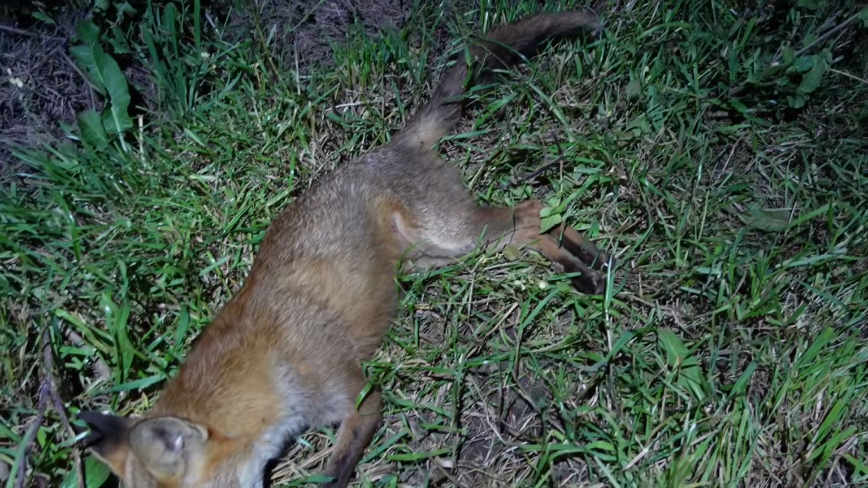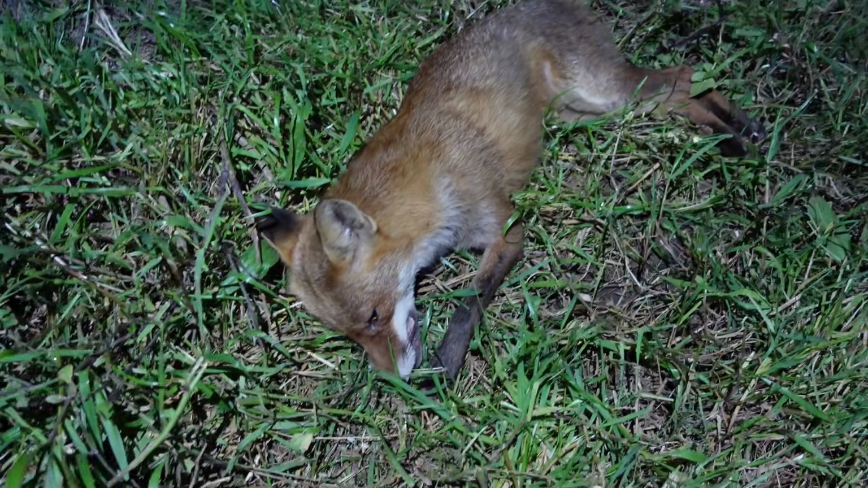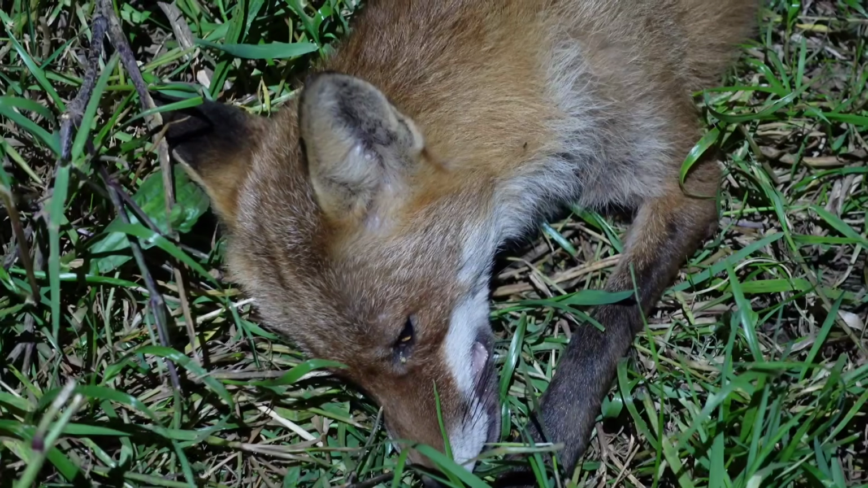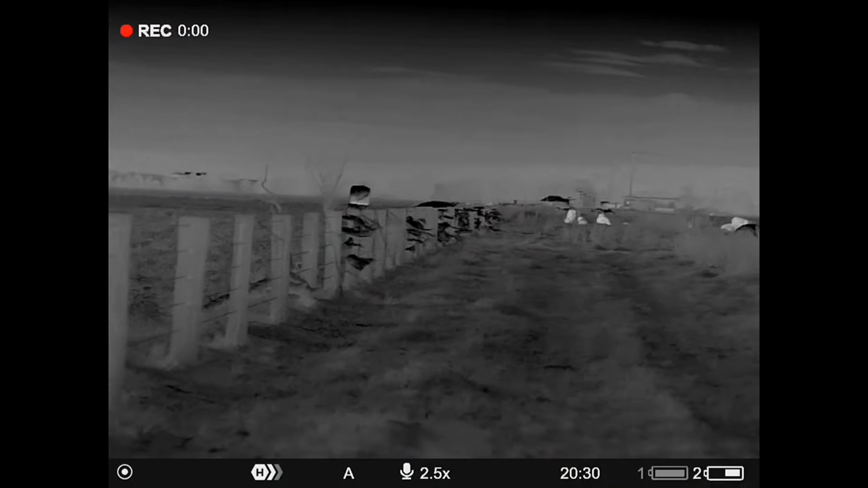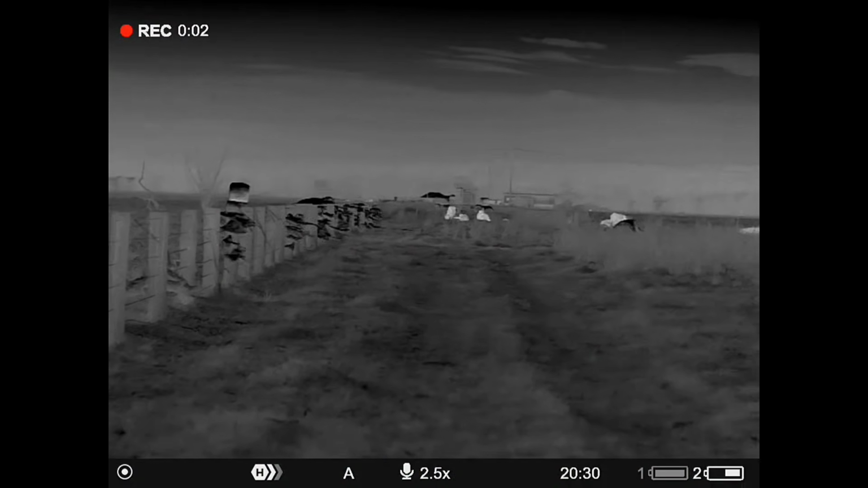Well, that worked well. I just smoked this young dog fox at about 40 metres. A little bit of mange on the back end of him, so we won't piss about with him too much. I hope the audio's coming across all right on these clips. It's really windy out here tonight. And that's absolutely one thing I will not complain about.